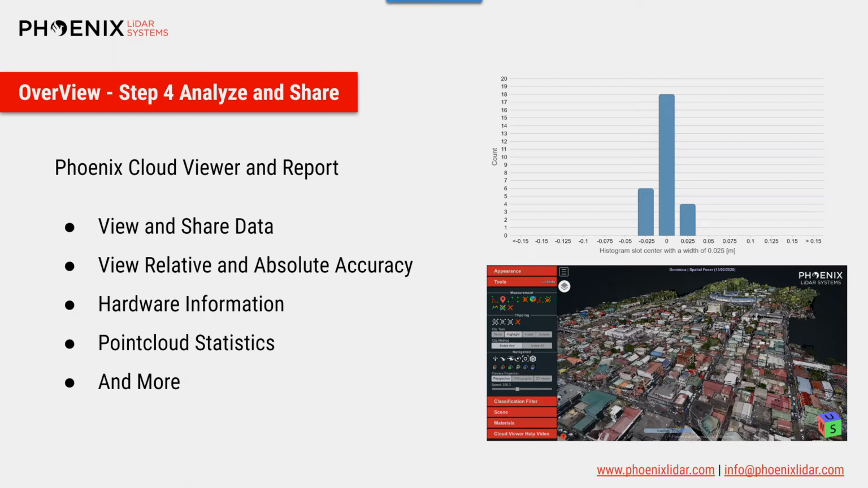Step 4 is to analyze and share the processed data. And as I mentioned before, this can be done with the Phoenix Cloud Viewer, which is an easy to use tool shown here at the bottom right. And also a report is generated, and that report allows you to analyze details about your project, including accuracy statistics, hardware information, point cloud statistics, and much more. We'll get into that in more detail a little bit later.